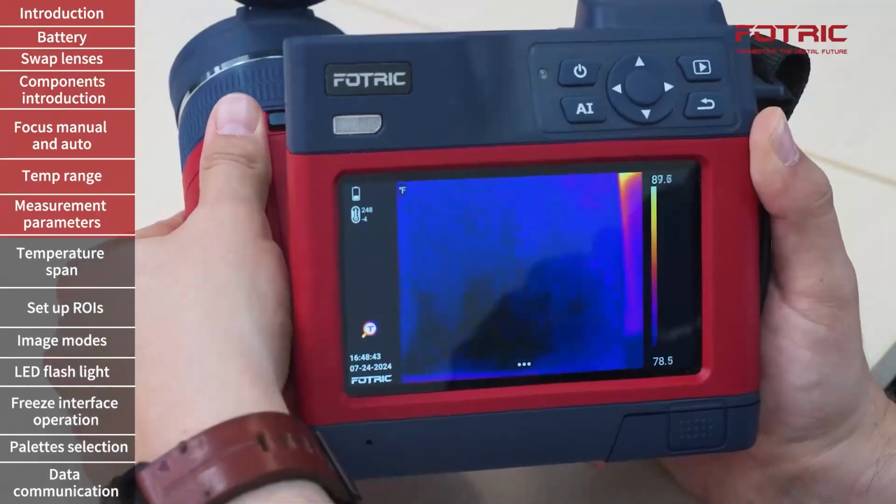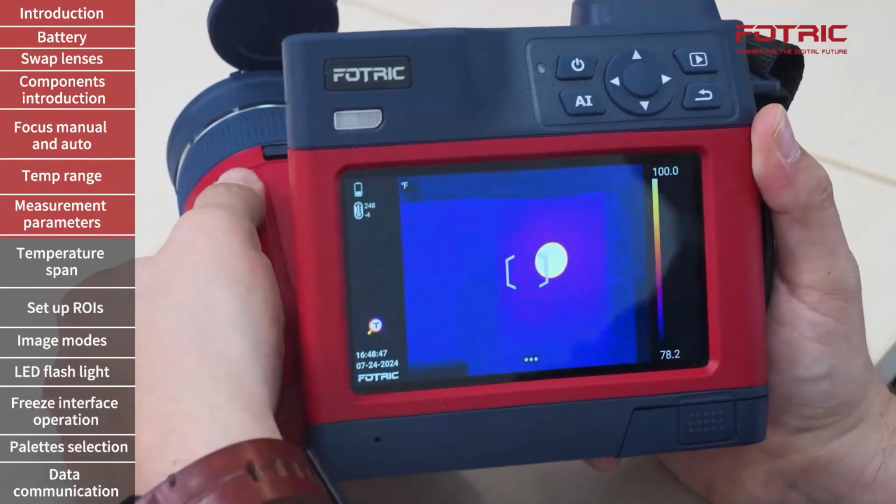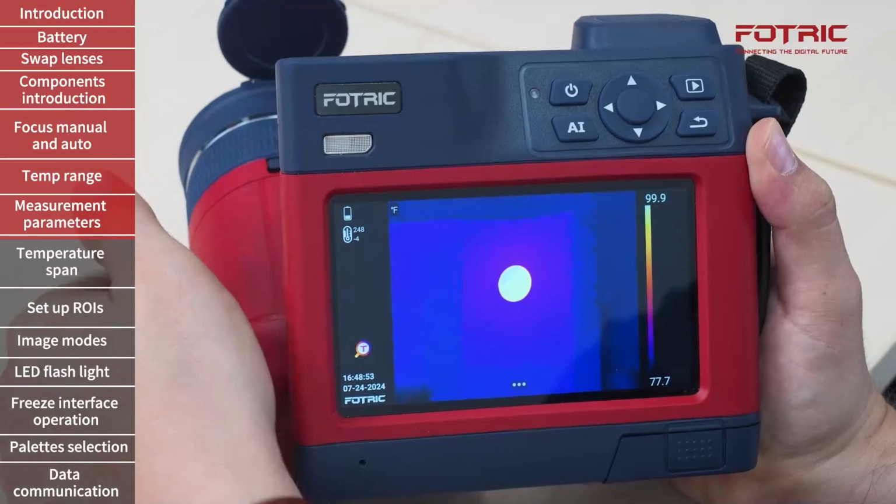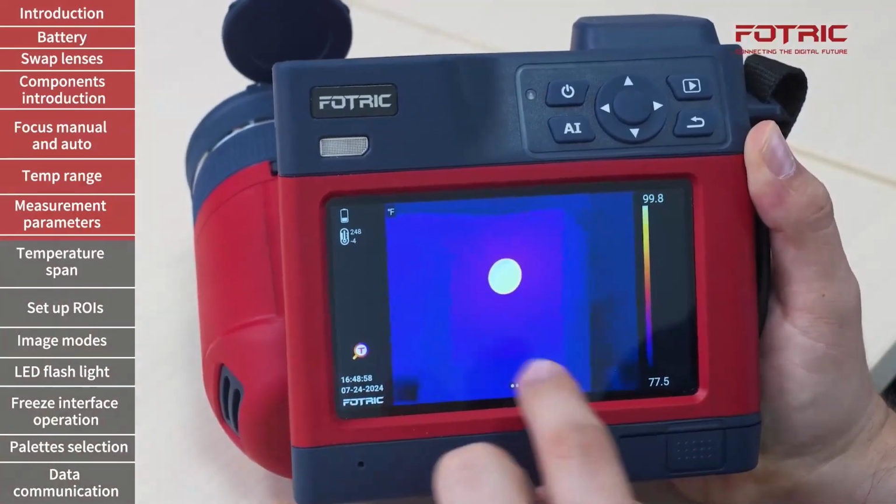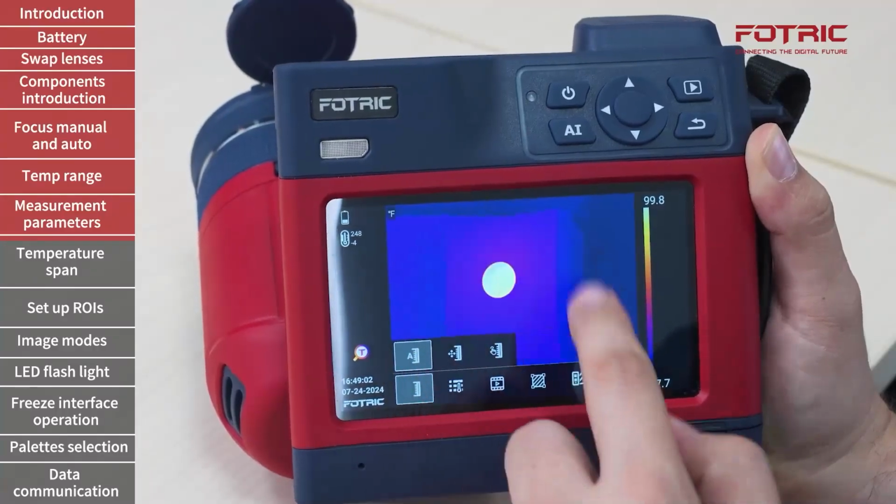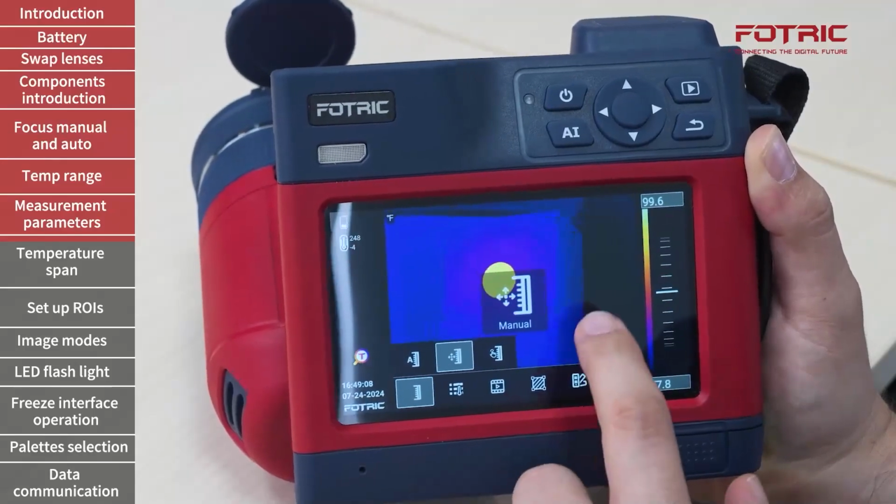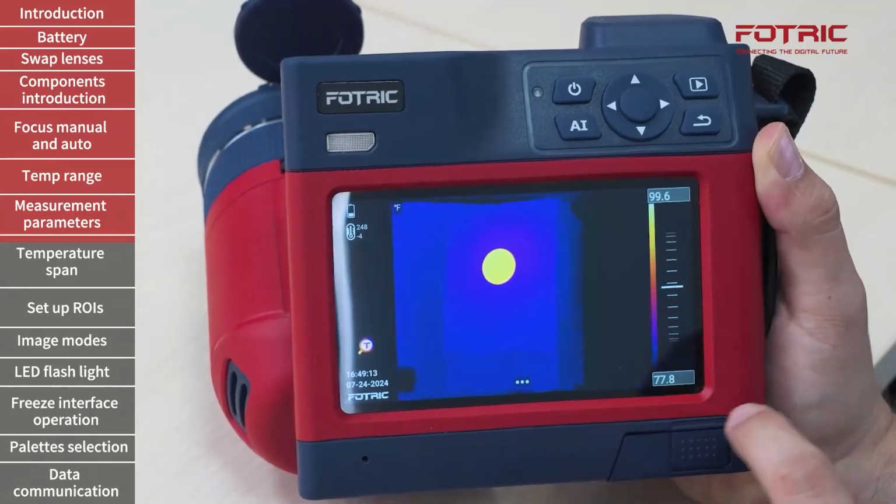Once I return to an area of higher temperature, those values will adjust themselves, so they provide me with colors that give me information. However, in components like this one, where there is a small area of high temperature, many of the details can be overlooked. That is why it is recommended that once you identify your component or area of interest, you switch to manual mode. Manual mode allows me to modify those two values manually.